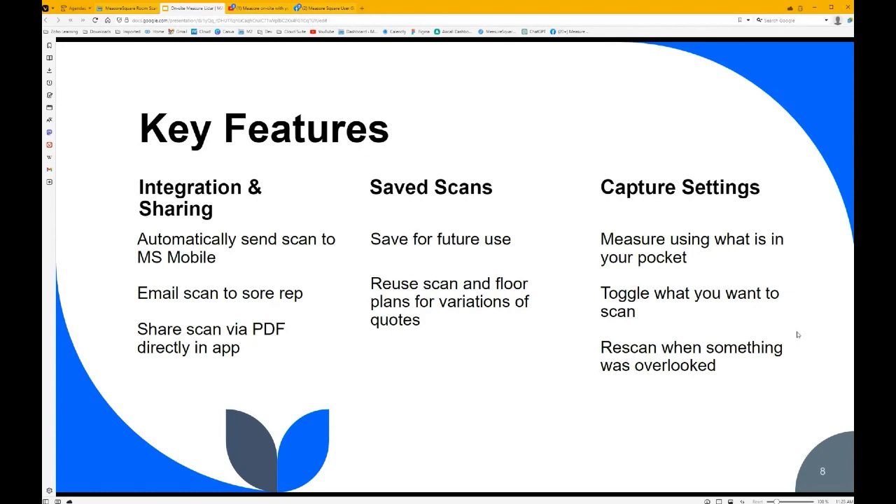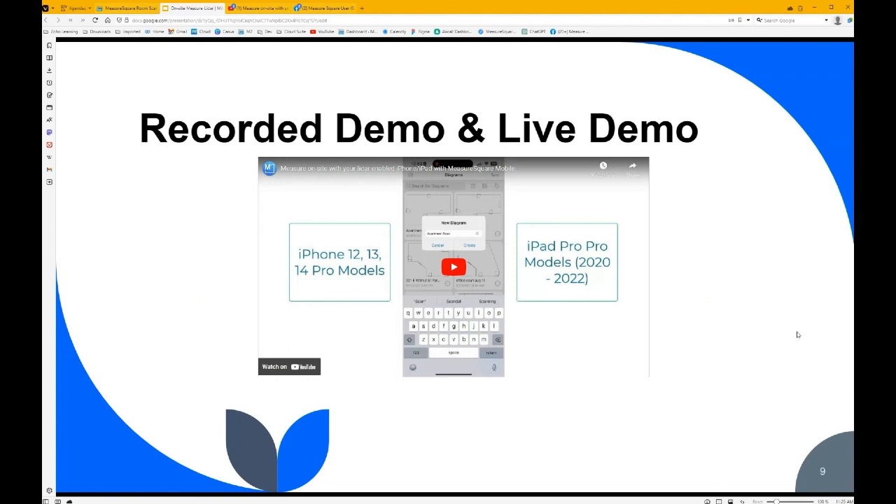And then also the benefit is that you'll be able to rescan when something was overlooked. You can always just restart the scan or move around it again to see if you can capture it a little better as you fine tune how it works. All right, so I will take a break from rambling here, and I'm going to switch over to a pre-recorded demo to give you a good look at how this works scanning an apartment space, and then we'll do a quick live demo of where I'm standing, and then we'll jump into some Q&A.